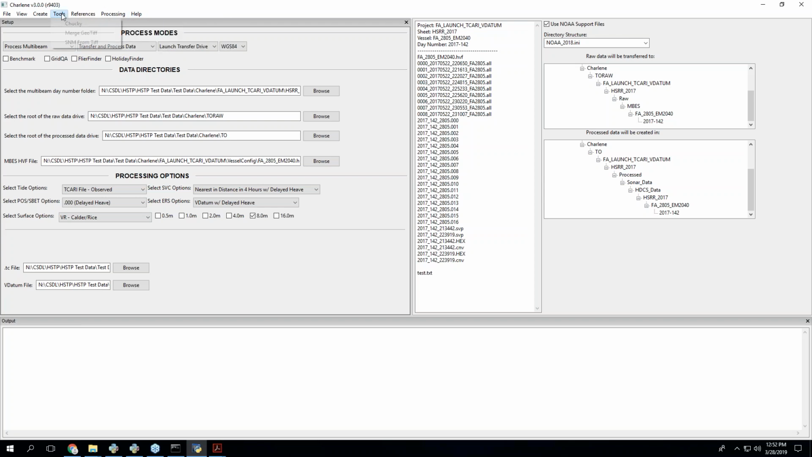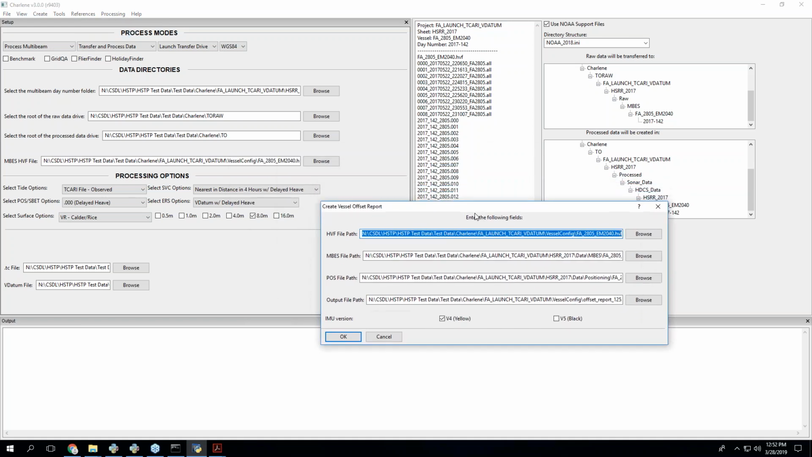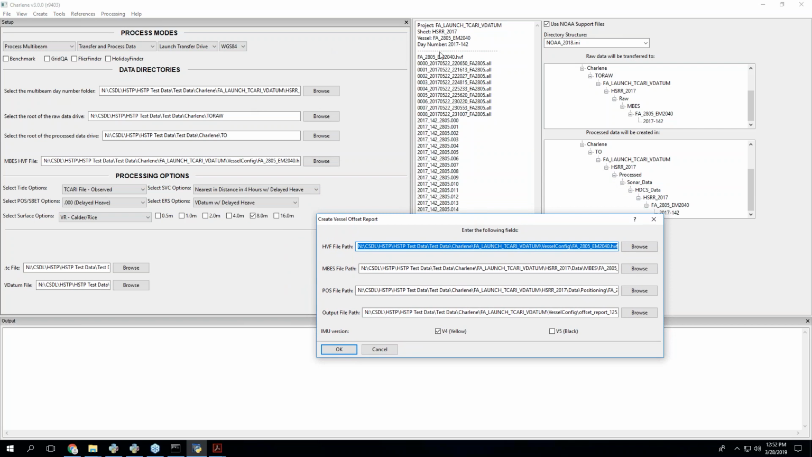What I think of as the companion to those guys is this offset report. So if I run this guy, what's going to happen is it's going to take what I have here in Charlene, right? I have a vessel, I have a .all file, I have a pos file. It's going to take one of those. You'll notice this is the same as that, right? I just found it from what you have here. .all file, a pos file, and it's going to generate this Excel spreadsheet. Hopefully, at least. These live demos can be kind of iffy. But if I run this,